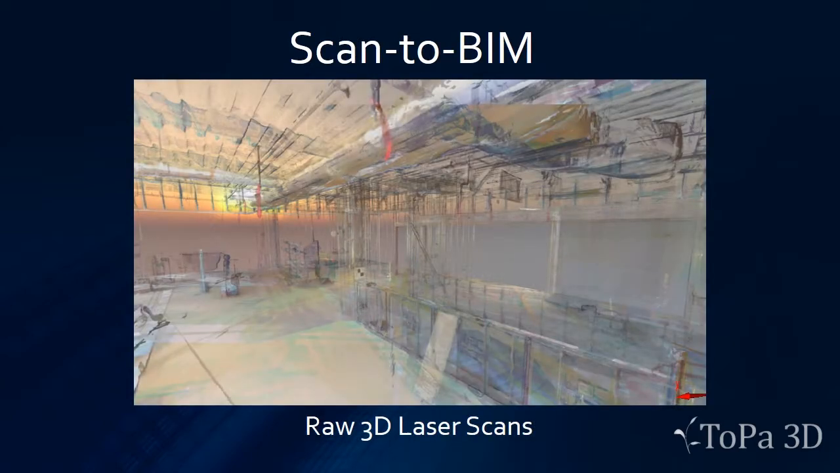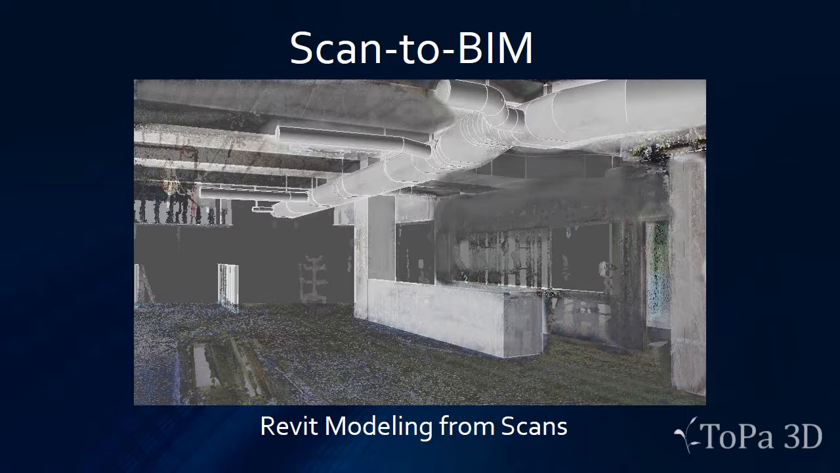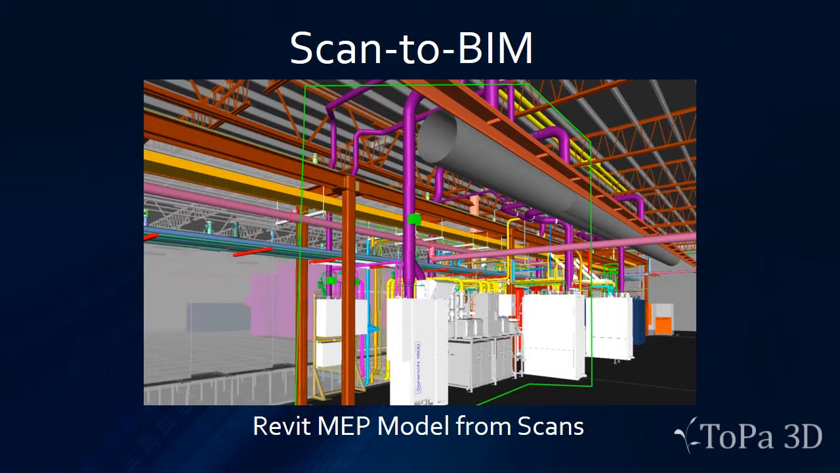So here's a photo of some raw 3D laser scans. This was of a hospital project that we did. Then we can translate those scans as a typical workflow into recap files, which are Autodesk-based files that can be read directly in Revit. Then the Revit model was extracted from the 3D scans. And we have this ability to, of course, design upon that Revit model and make it even more complex and add features that maybe are not existing in the field yet and can actually support the design process through the model.